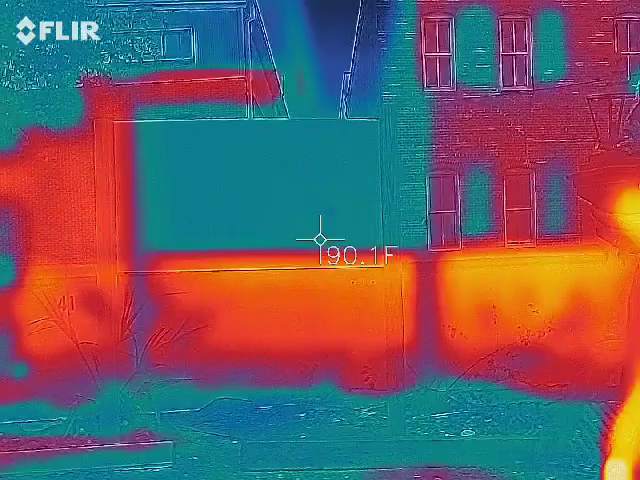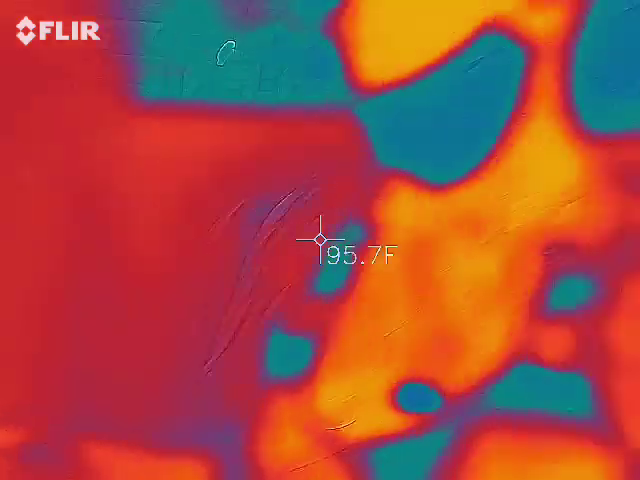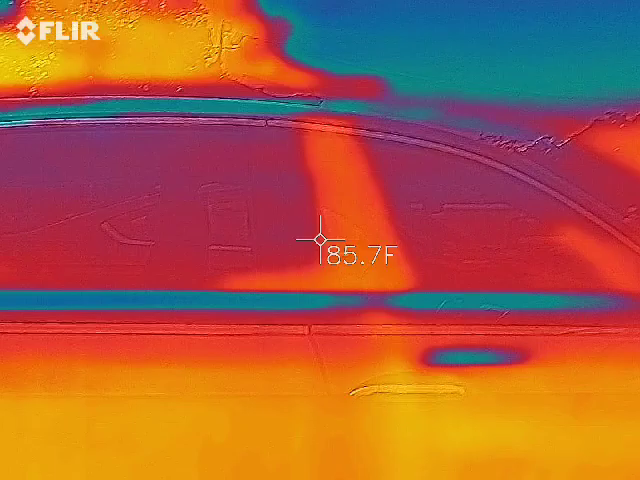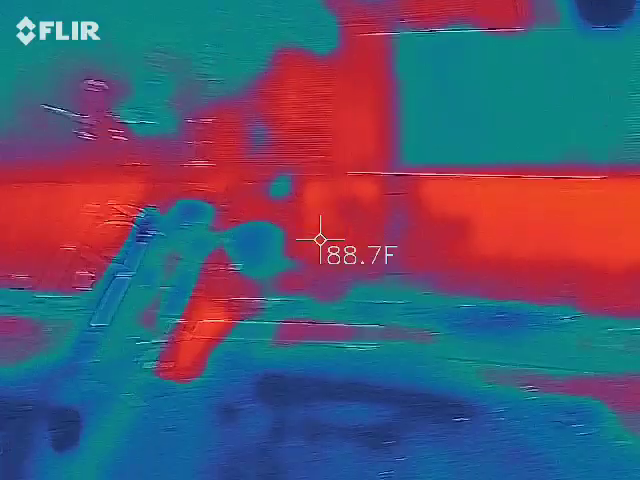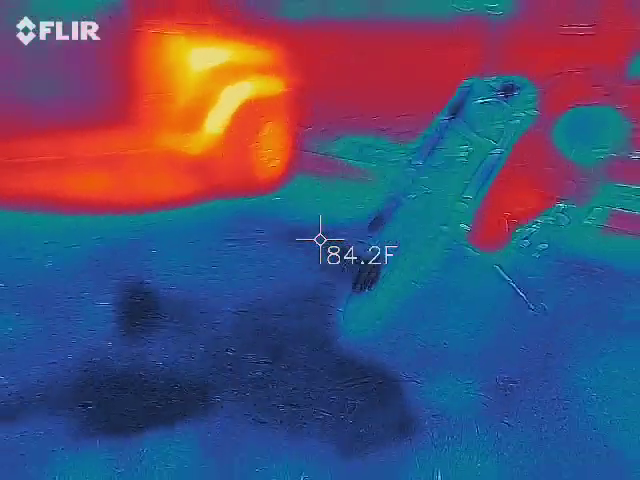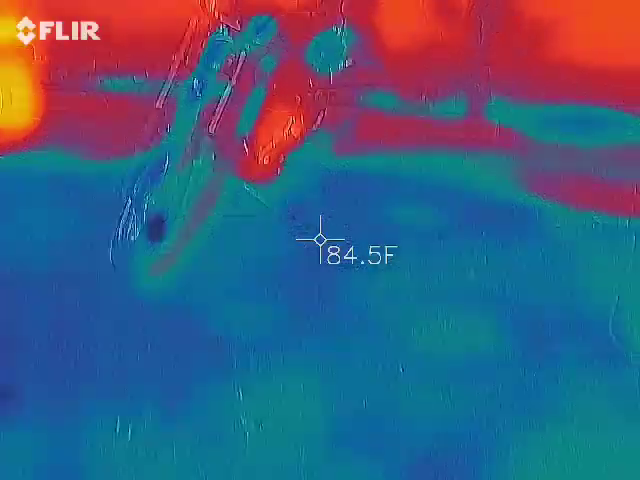Liza, you want to tell me what happened to your house? So there was a fire, and the whole front right, the top portion of the house, caught fire and pretty much damaged the whole thing.